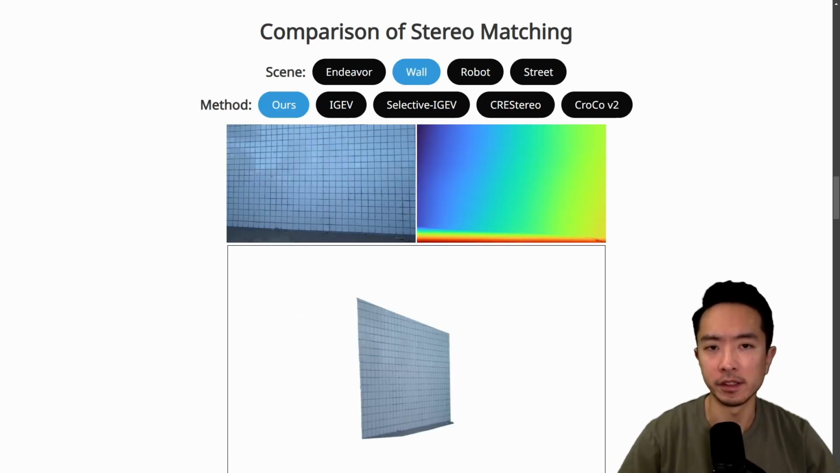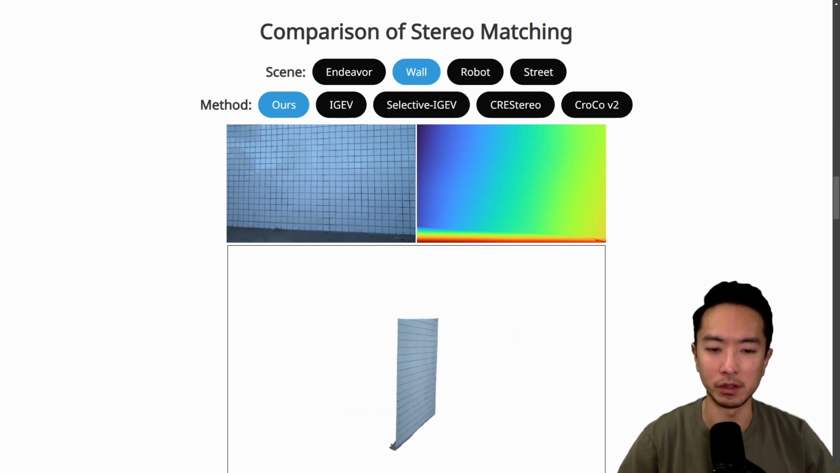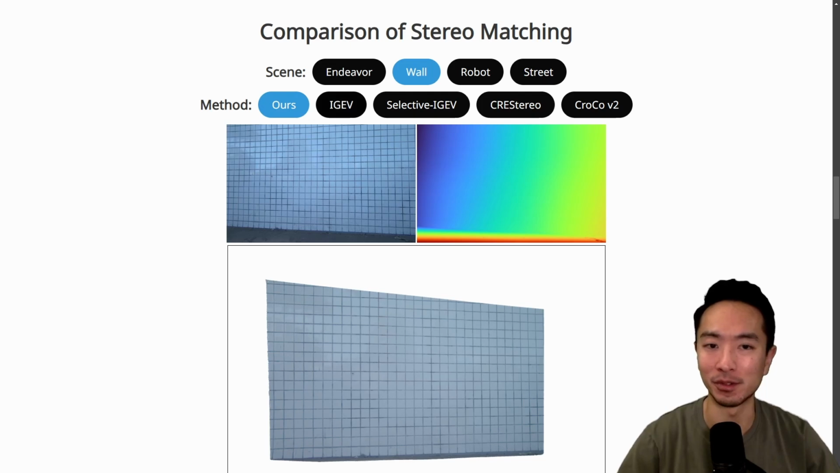This one right here is comparing the wall. So you can see how amazing this wall was rendered. This point cloud is almost perfectly perpendicular between the wall and the floor, and the entire wall is a nice clean plane. So this is really impressive considering all the work that has been done before.